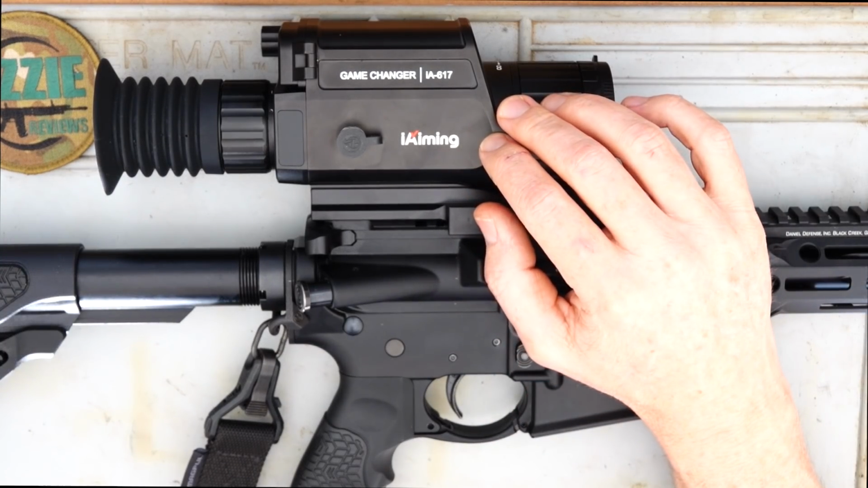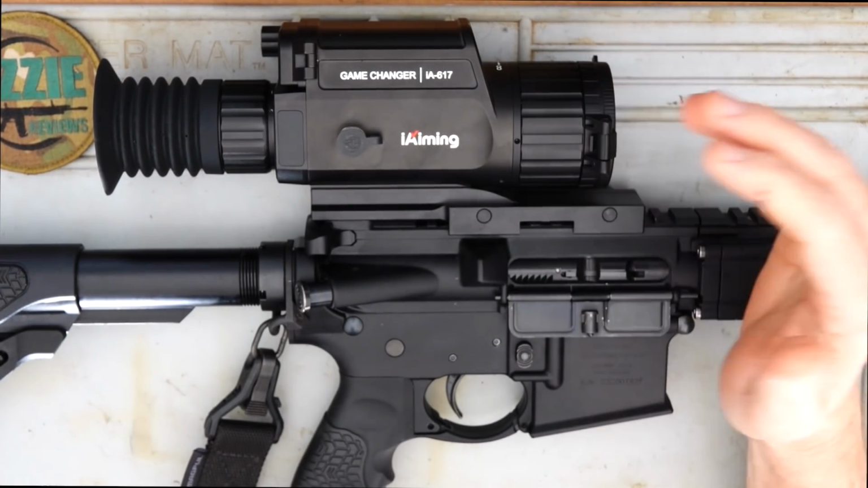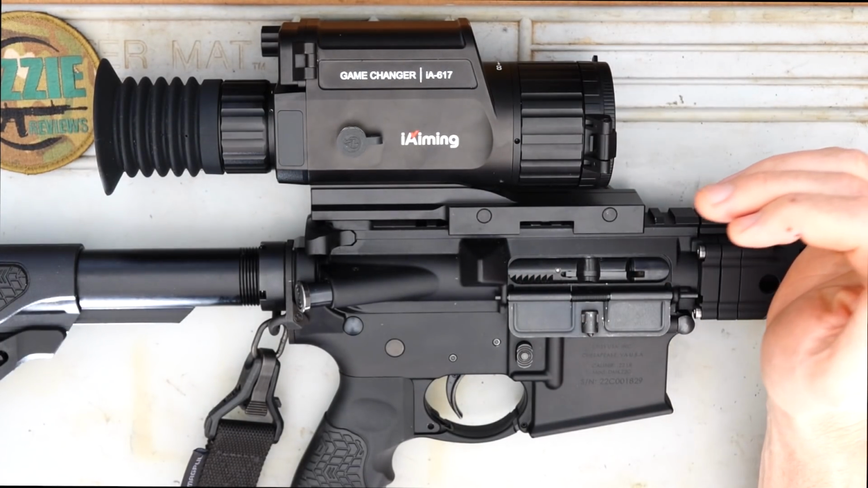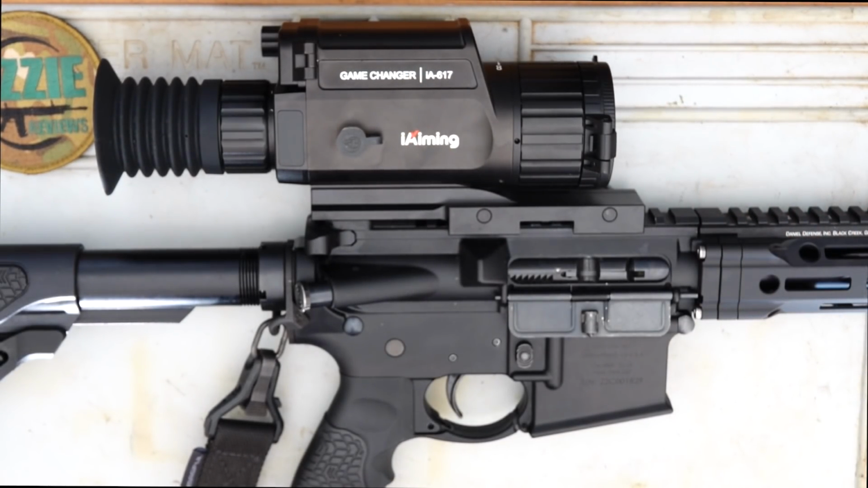Now the optic itself is made from aluminium housing, and we've got the Picatinny rail mount on it. There's no other way at this stage that I'm aware of to mount one of these, so you do need a Picatinny rail for your firearm. The actual optic itself weighs 760 grams, okay? So look, it's not extremely lightweight, so just take that into consideration when you're looking at one. 182 millimeters in length, and we've got a 40mm objective lens.